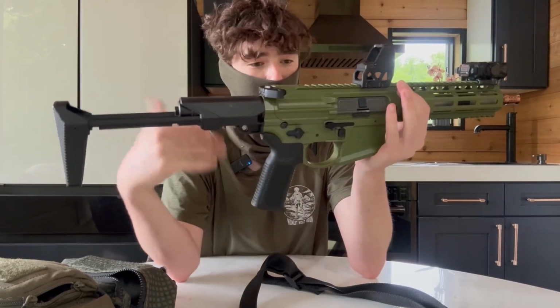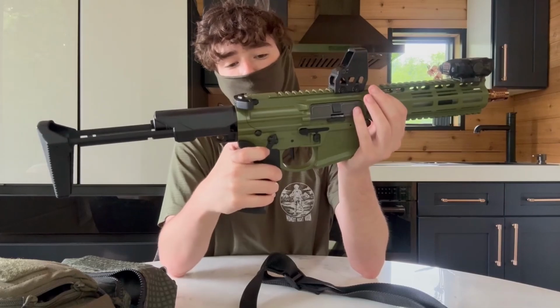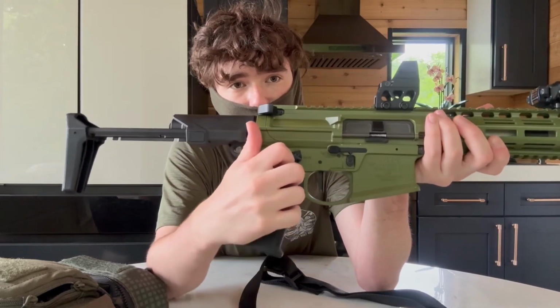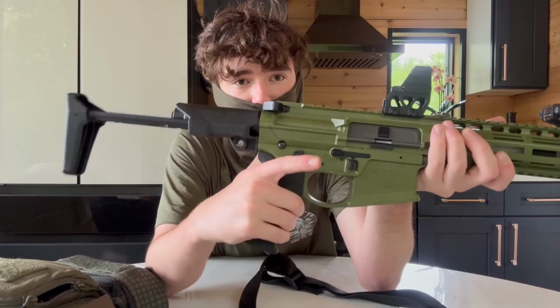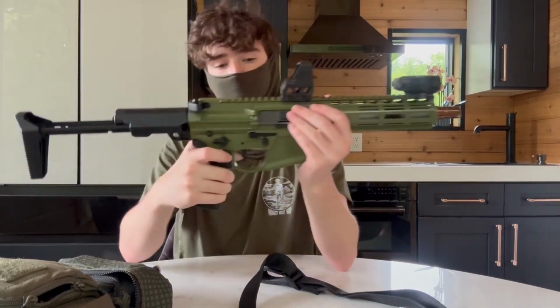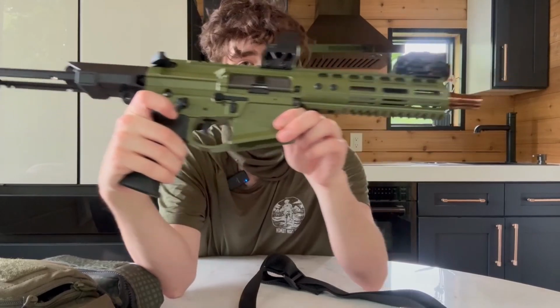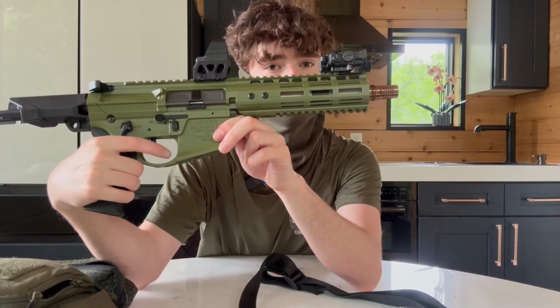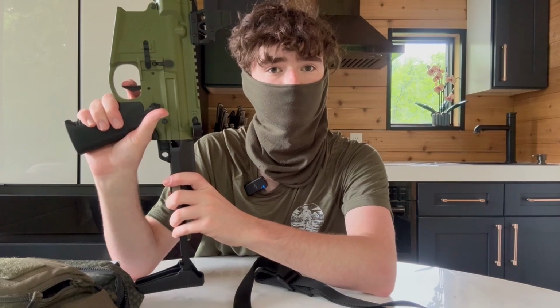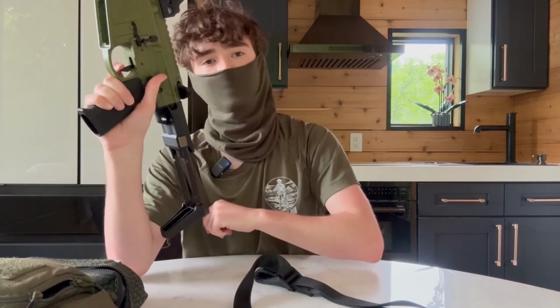Dust cover, it's awesome. The lower is fully ambidextrous, so you have your 45-degree throw that can be accessed from either side. Very, very nice, very tactile. The trigger, this one is slightly better. I'll put it over here, you can see. There is no slop, it just really breaks crisp.